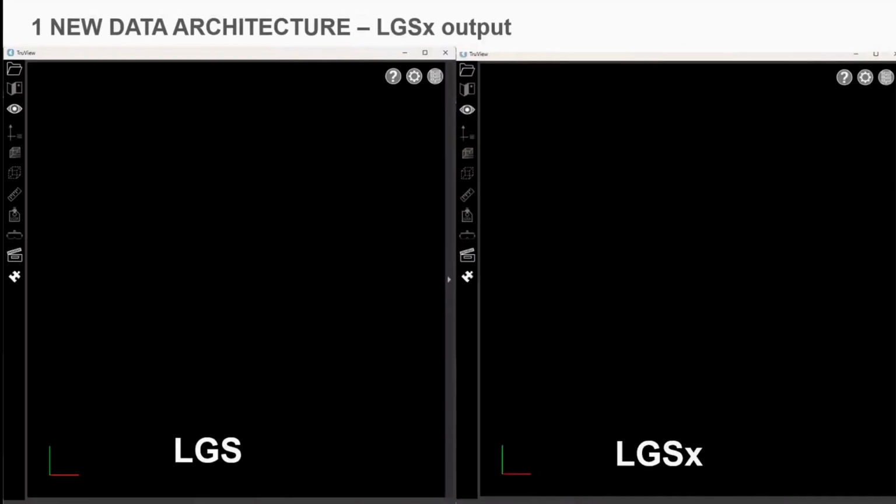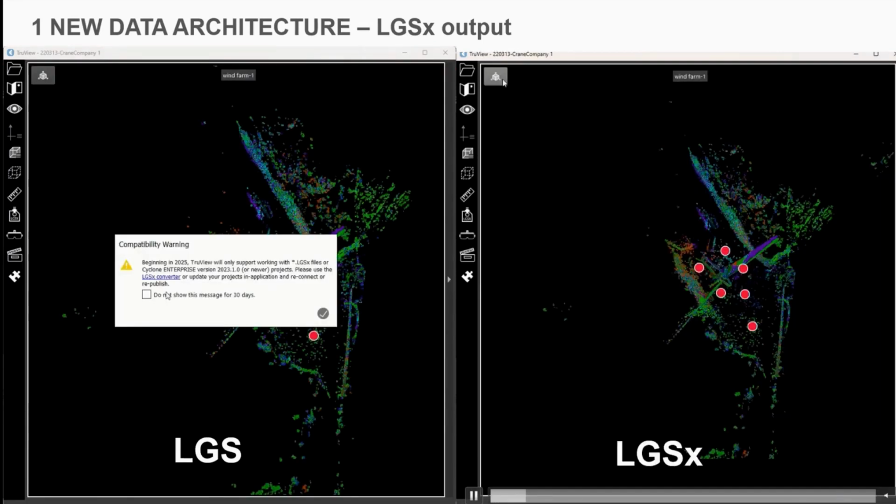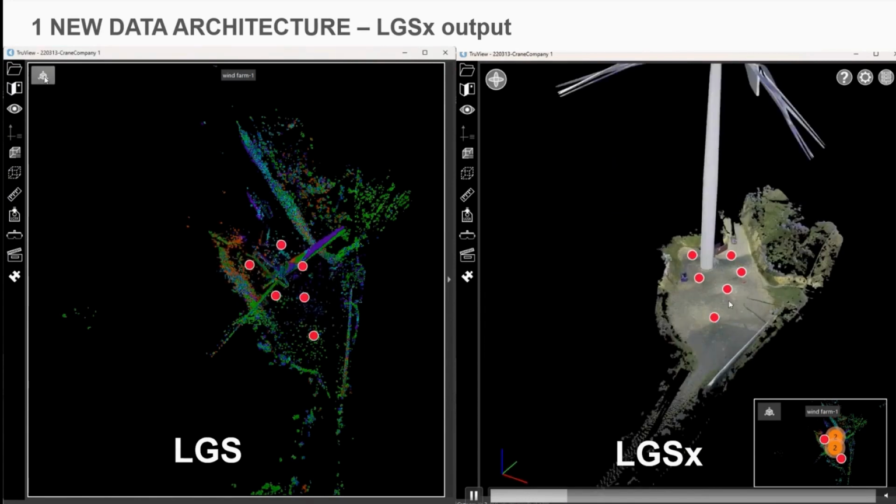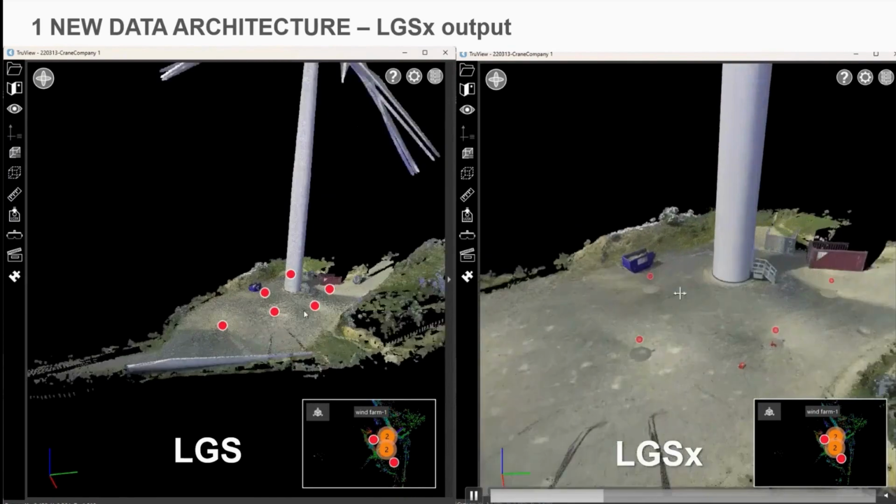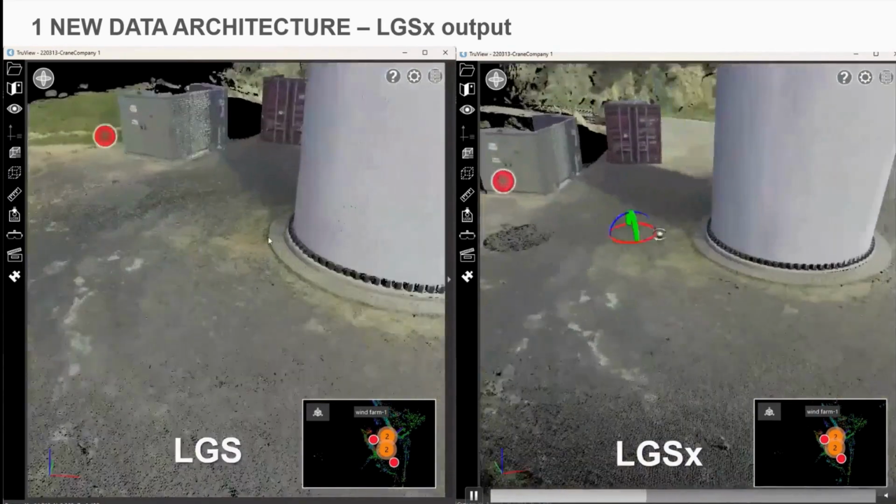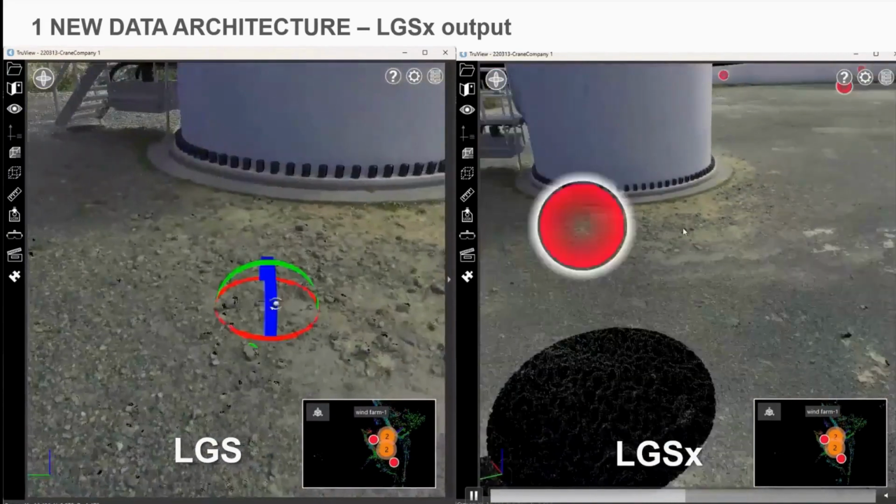So as part of this update, there has also been a new output file, which is the LGSx. So this LGSx file is now the replacement for LGS. You can still open LGS without the X in the new editions, but LGSx is where everything is going. So they would definitely recommend updating your LGS files to LGSx files.